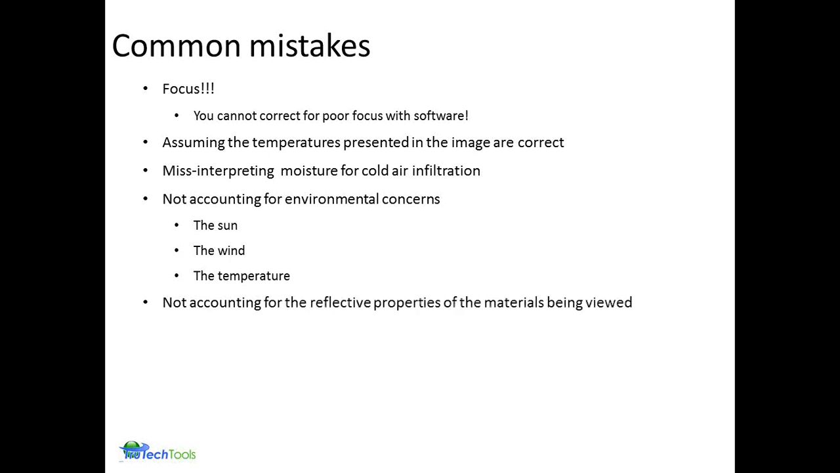And of course, assuming temperatures, that second major bullet above, is part of not accounting for those reflective properties of the materials being viewed. That's where you'll get some temperature anomalies, or what appear to be significant temperature anomalies, which aren't significant at all when it comes to the actual application of what you're trying to evaluate.